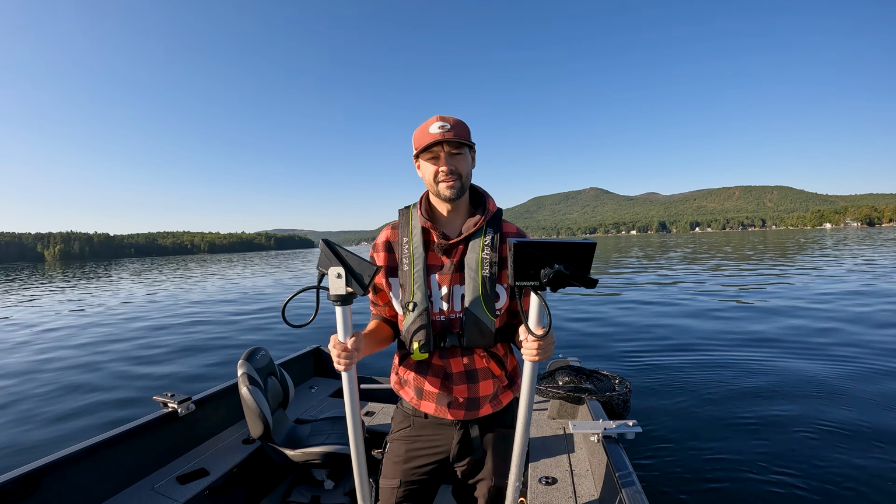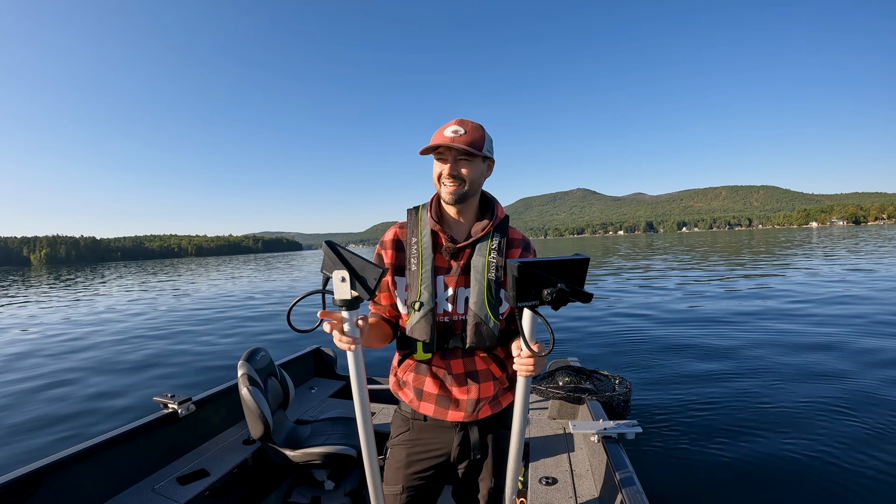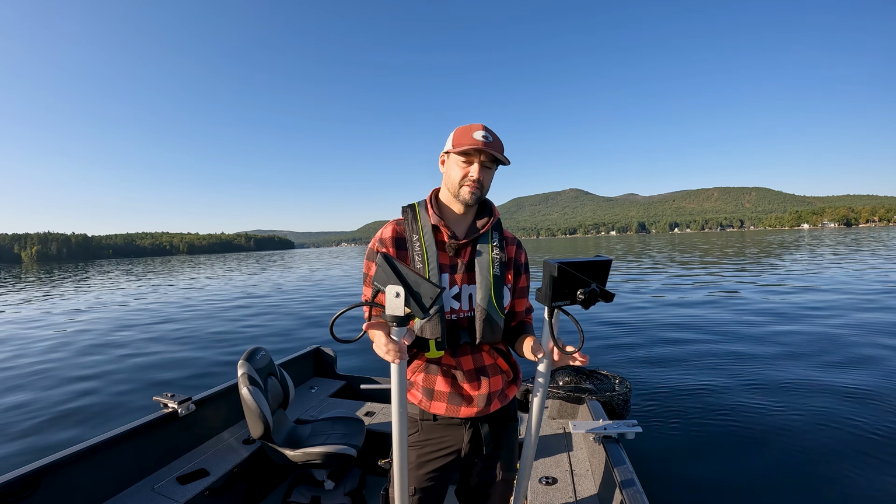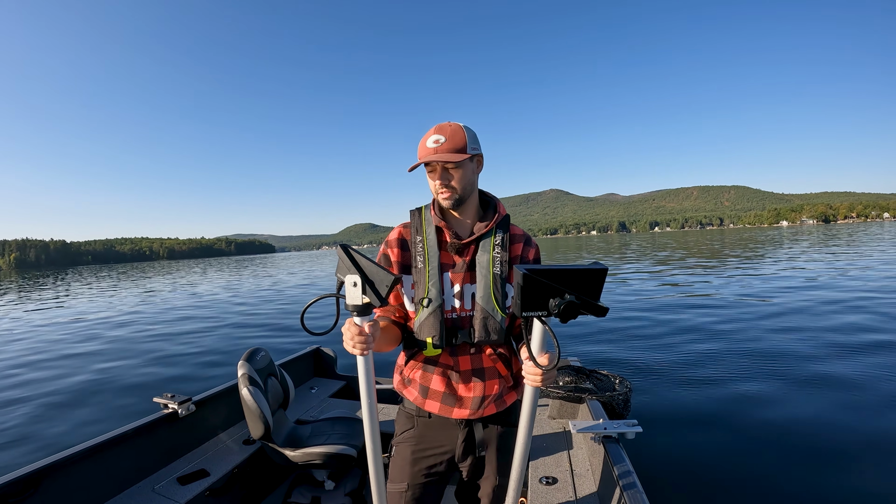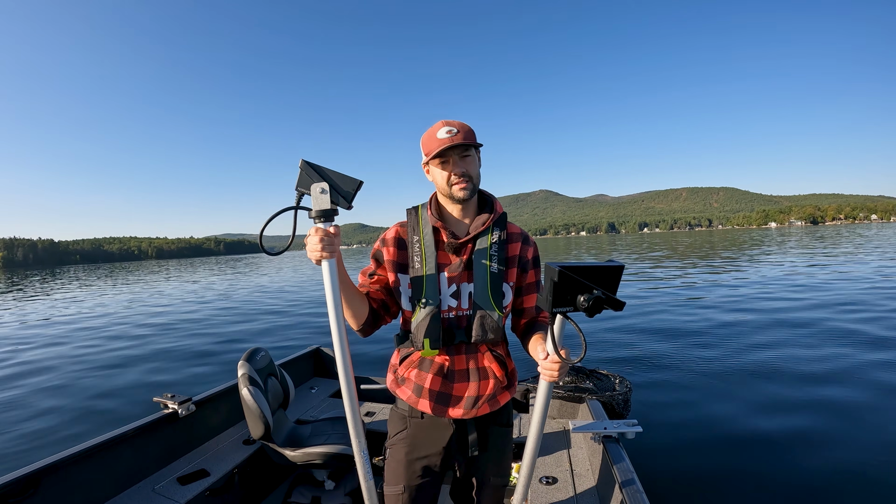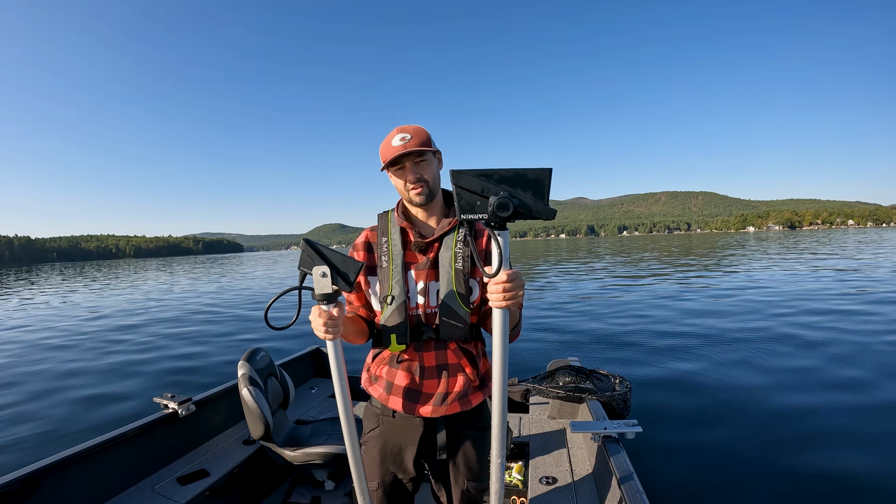This is a comparison video between Livescope Plus and Livescope XR. Now, I am a guide here in New Hampshire that almost strictly targets lake trout all year round. So I have Livescope Plus in this hand, the one that's moving, my right hand, and I have Livescope XR in my left.